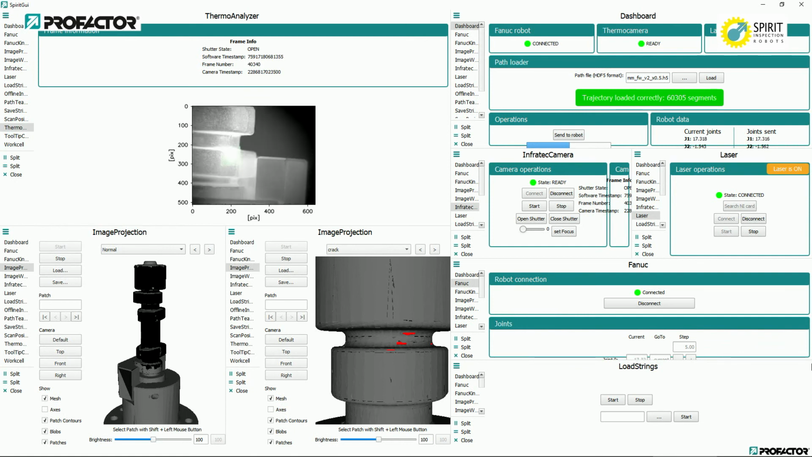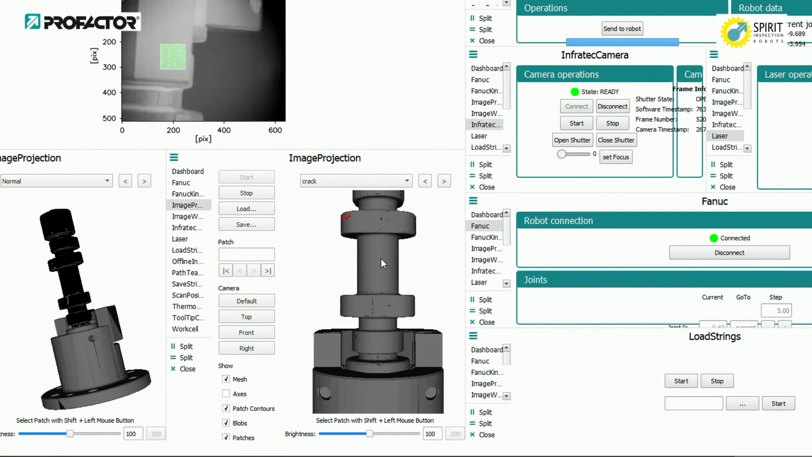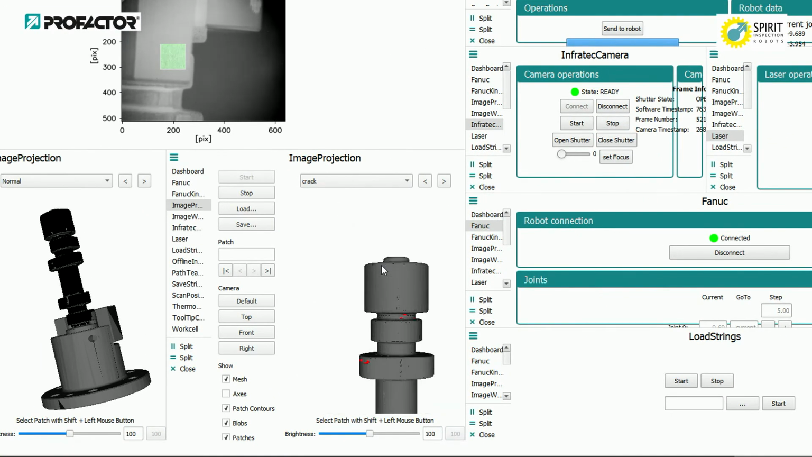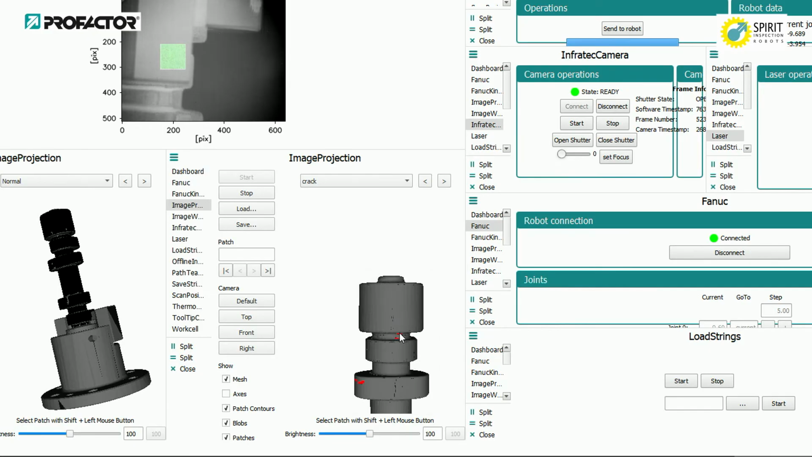Here, the images are back projected onto a 3D model of the test part. Thereby also the coordinates of the cracks are recovered. Their positions can be used to set up the grinding process at which the cracks are removed.